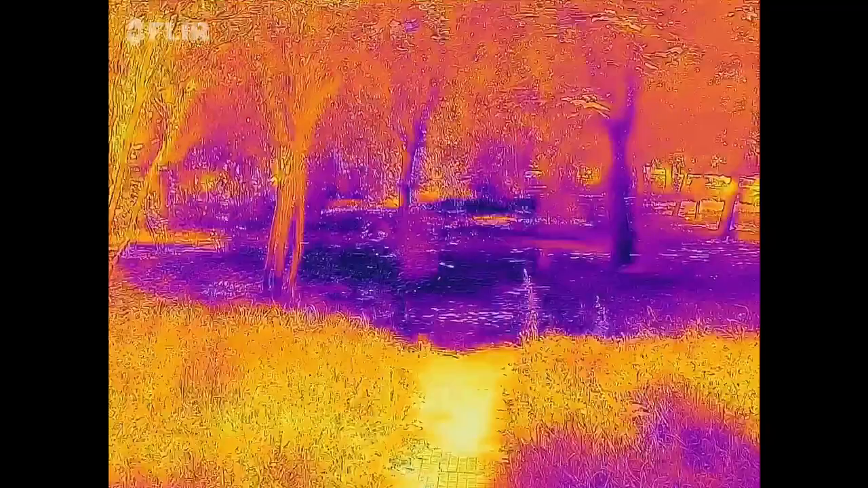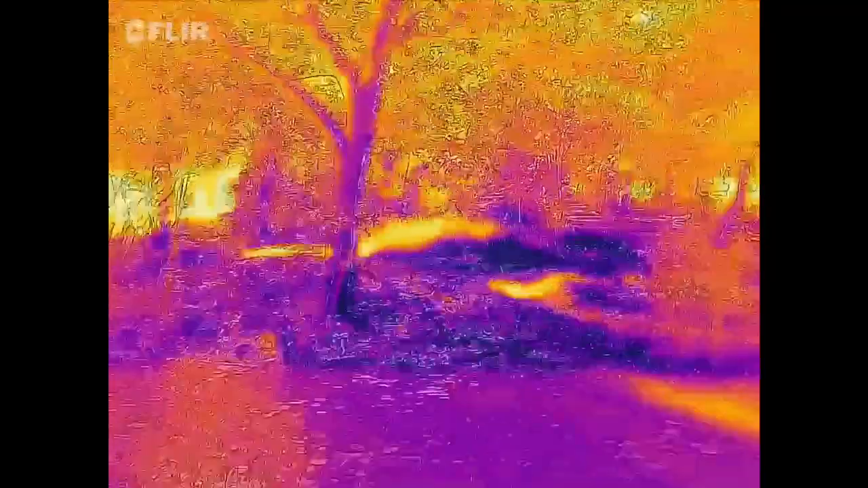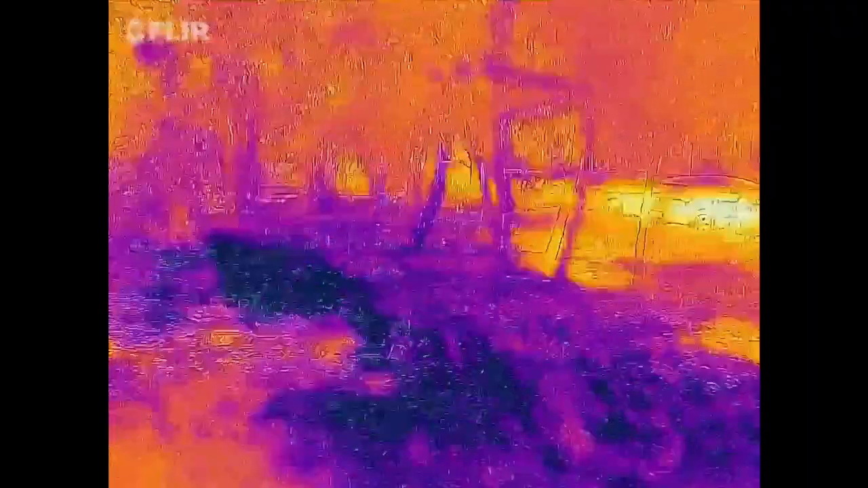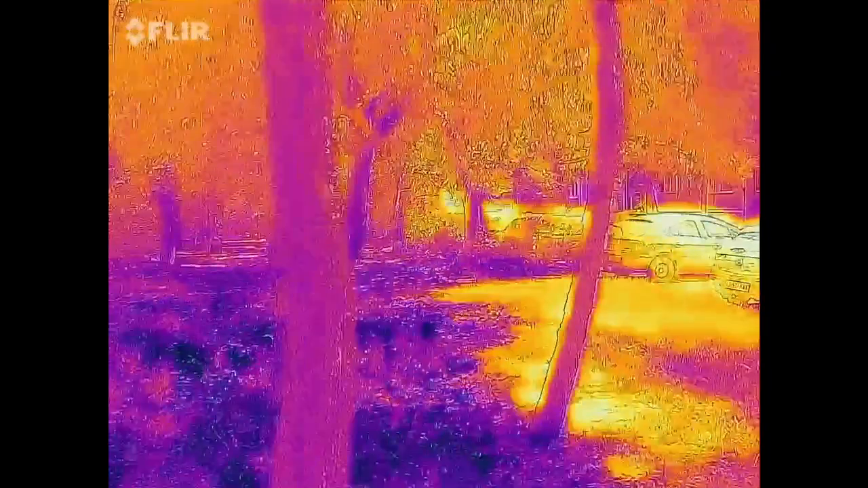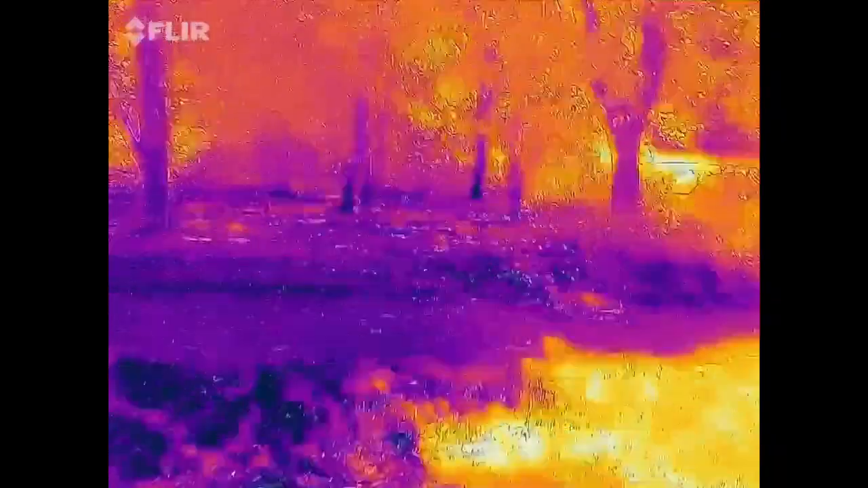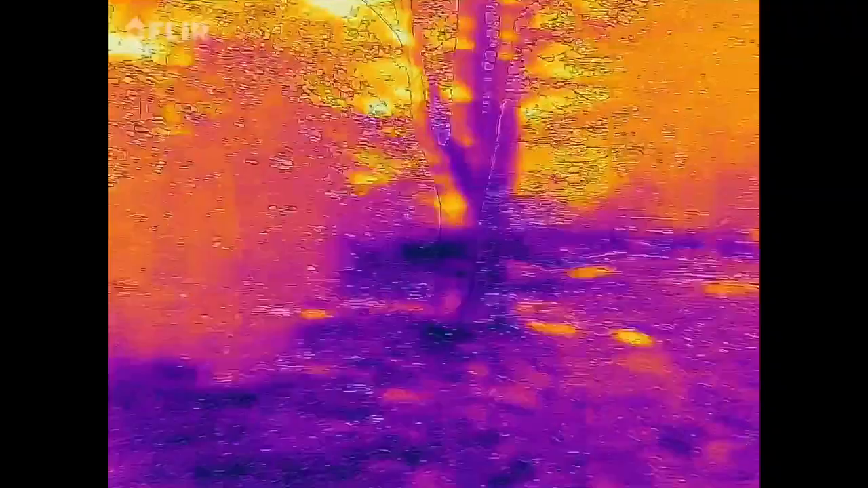Well, nothing impressive. But I'm going to find something. Let me walk around and figure it out. For some reason, I simply enjoy seeing the world in a different way. It's like an additional capability which humans don't have. You would normally see the world just with your eyes, and the functionality to actually see heat, I find it pretty amazing.